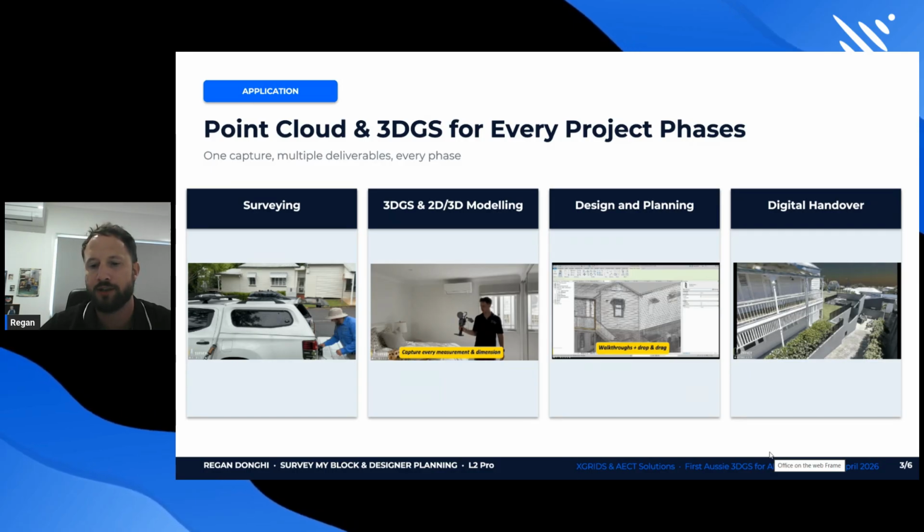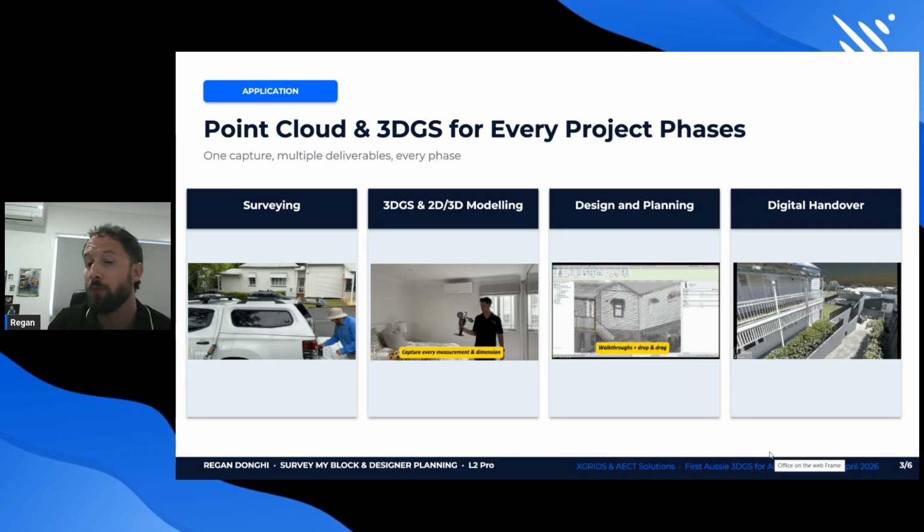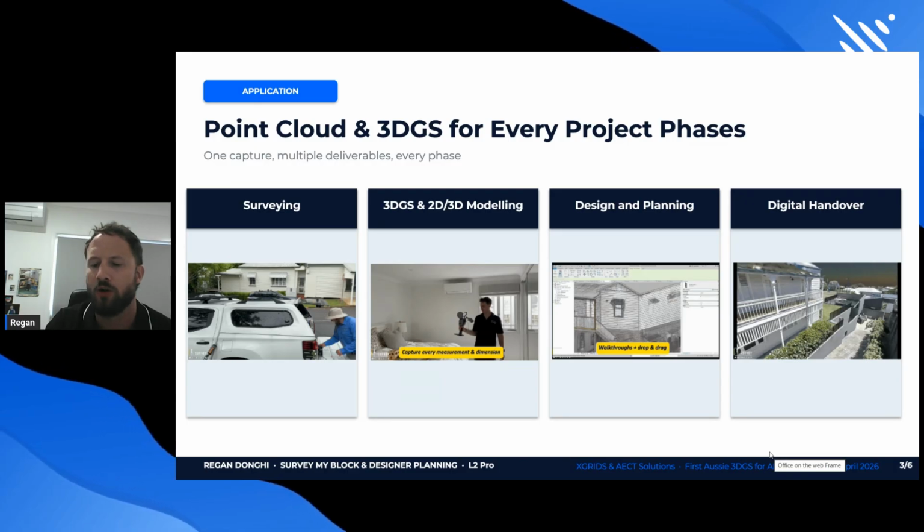The patches and the updates are quite phenomenal, which is one of the reasons as to why we wanted to move with XGRIDS, because we could already see that even before we purchased the scanner. So this shows a little bit of how that pipeline works, how we capture the data, what we're doing on site, how we're processing that, and how we're delivering that to all the relevant stakeholders just as well.